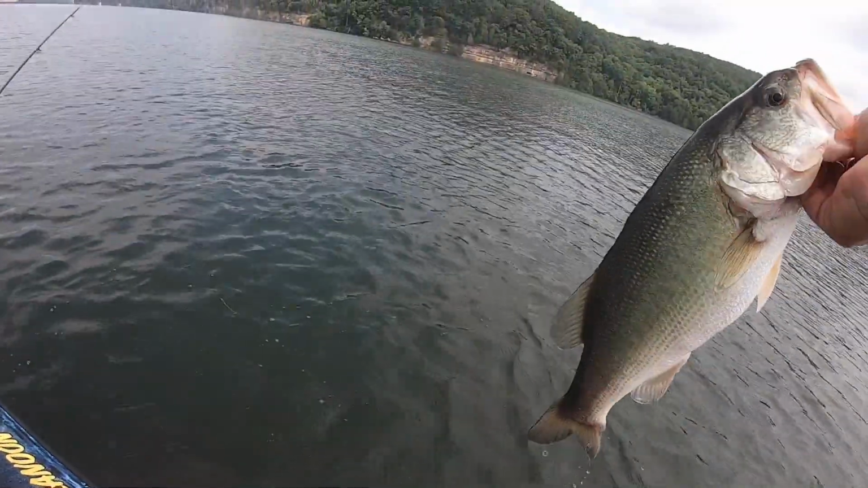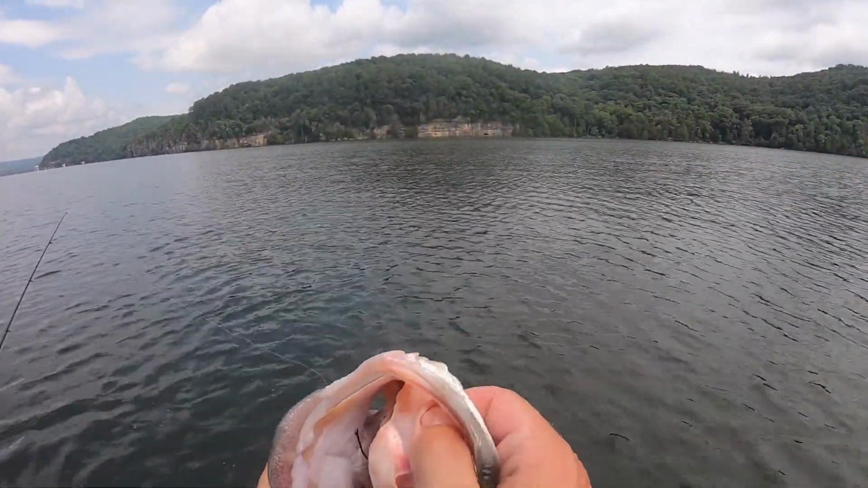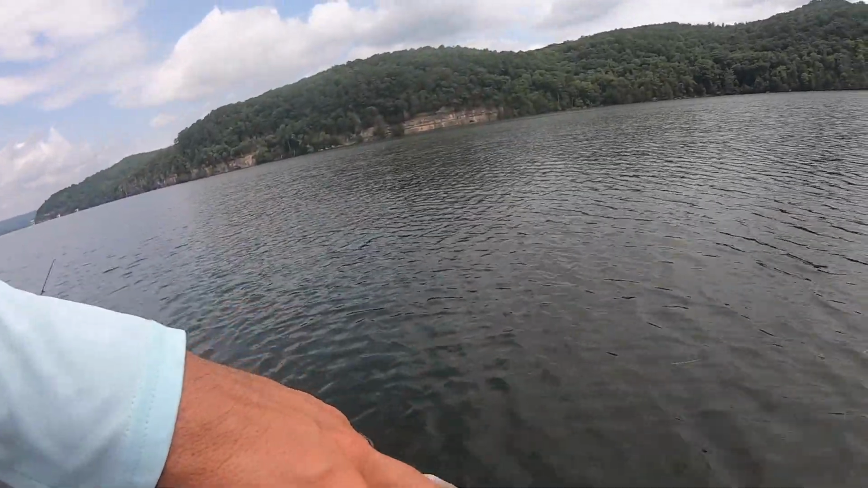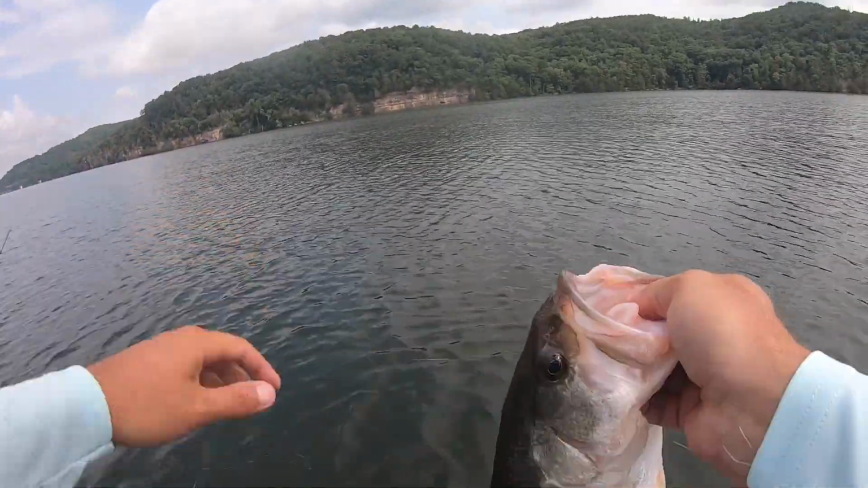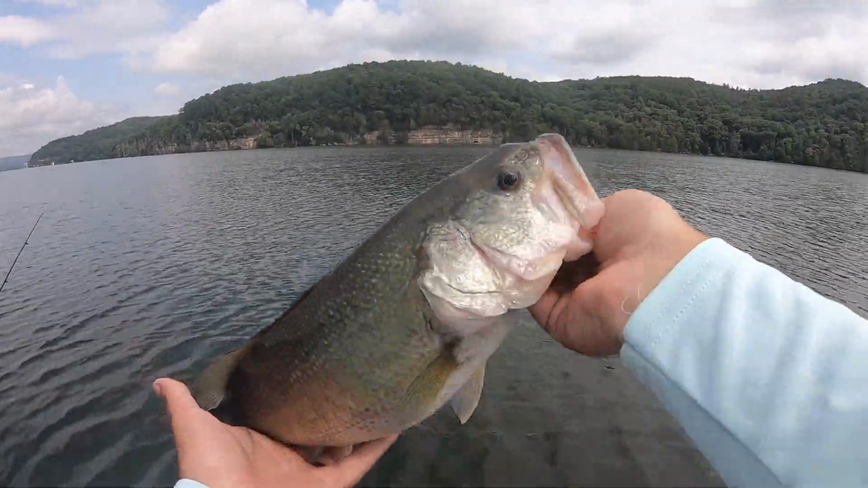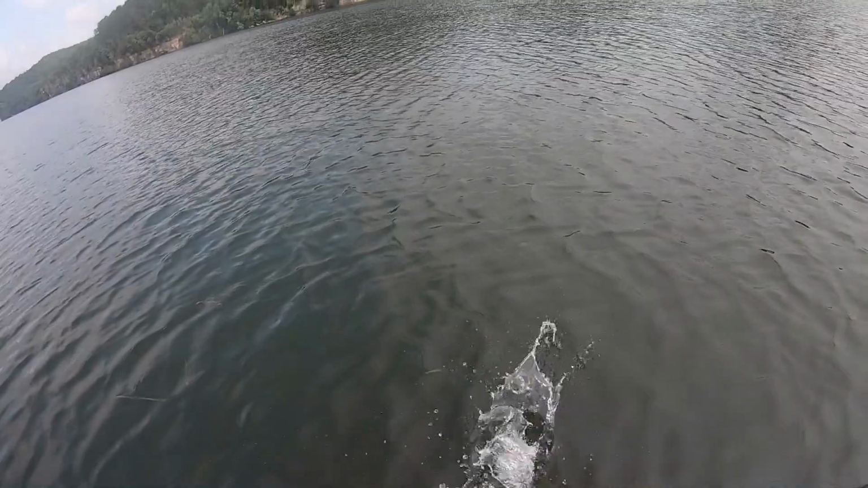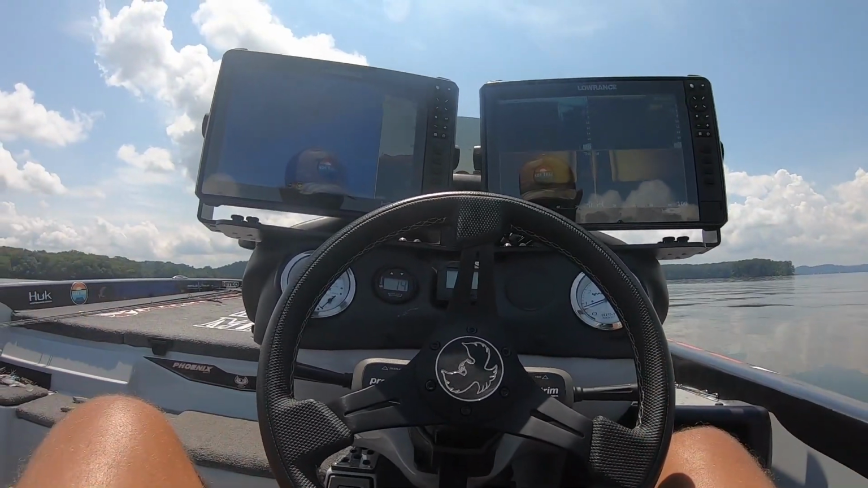Something else I'm noticing about these fish. See how clean that fish is? That fish ain't been caught much. He don't have hook holes all in his mouth. You get on some of these schools down here, and you can tell they've been caught a lot. They got hook holes all in their mouth. These fish here are clean. Another one right at 3 pounds. Pretty one. Thank you.